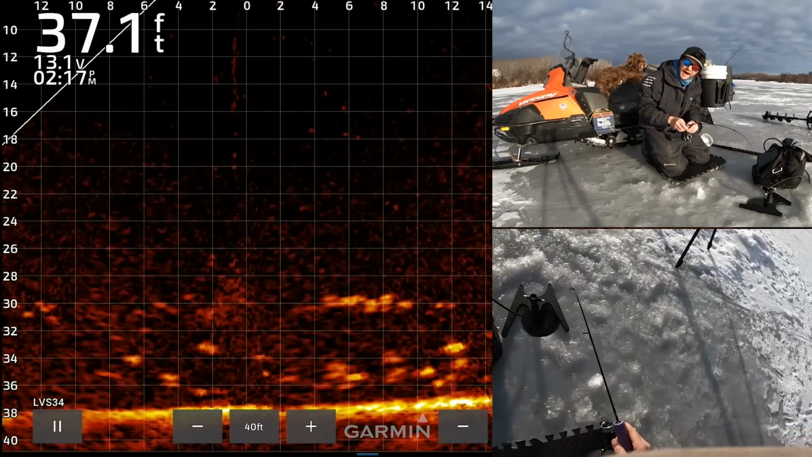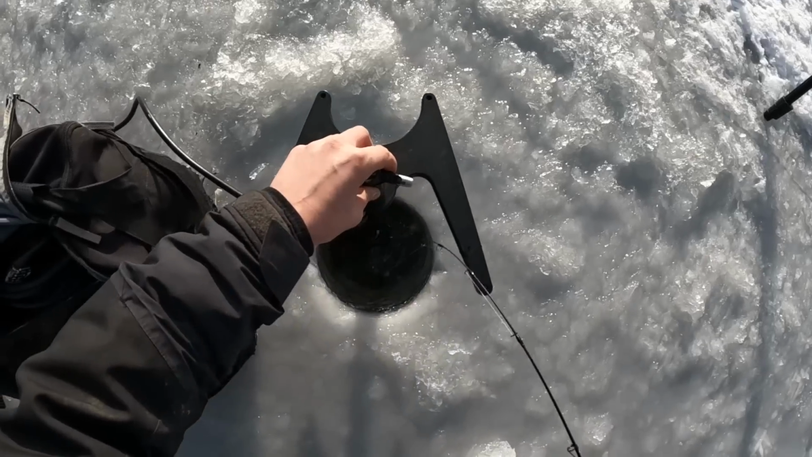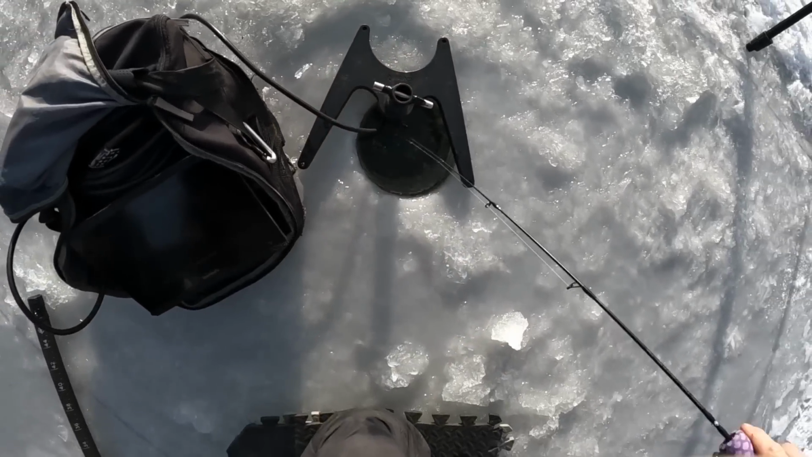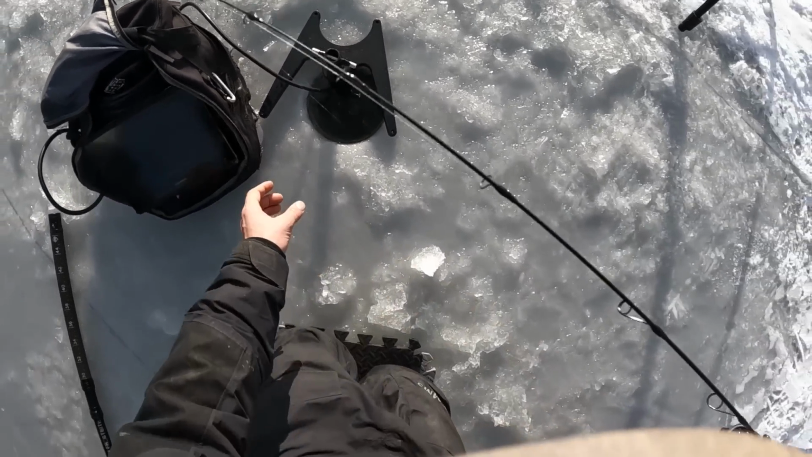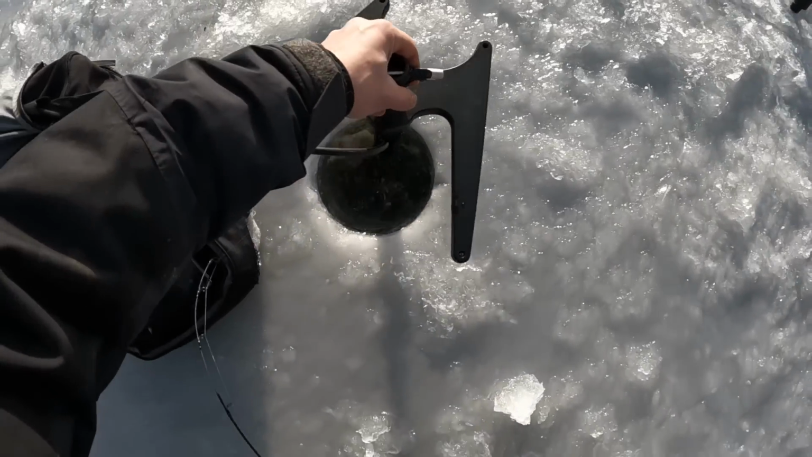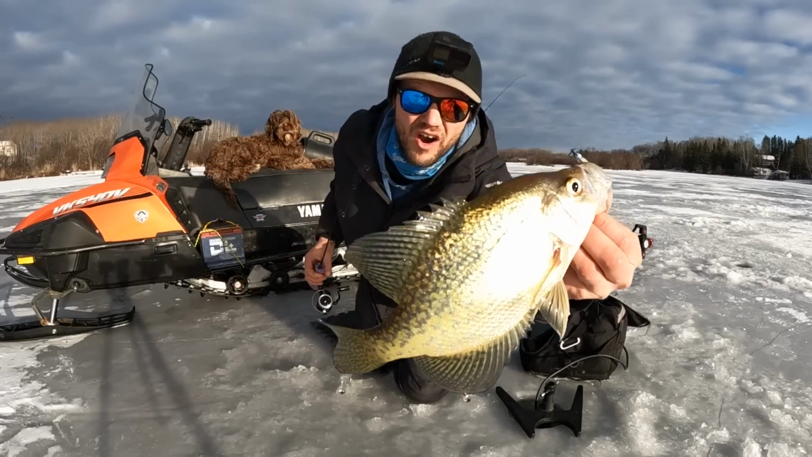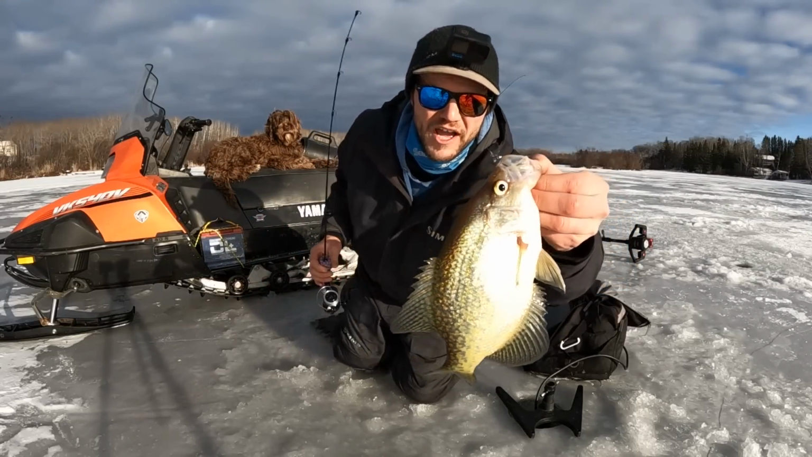Okay, the 5 keys to deep water crappie fishing. Did I friggin' lose him? Where is he? Am I not on the ice? I lost him. No, I didn't. Something weird was going on. We got the fish. Here we go. There he is. Okay. Here are the 5 keys to deep water catch and release crappie fishing.